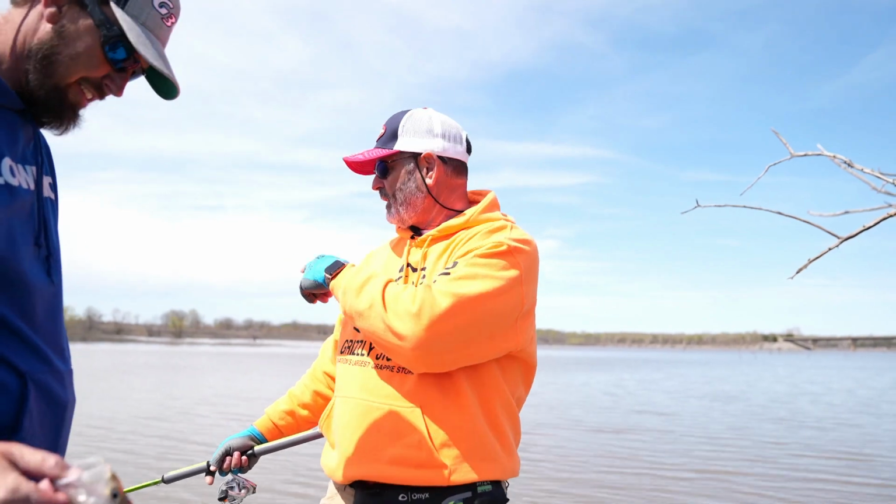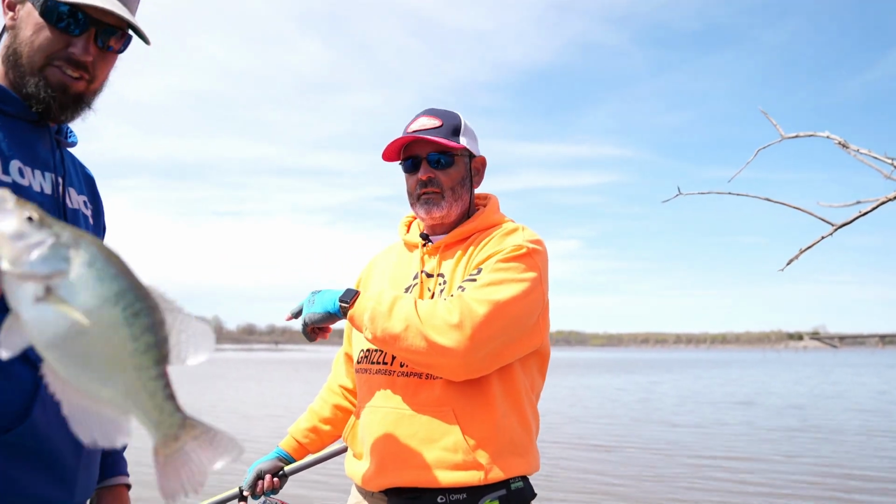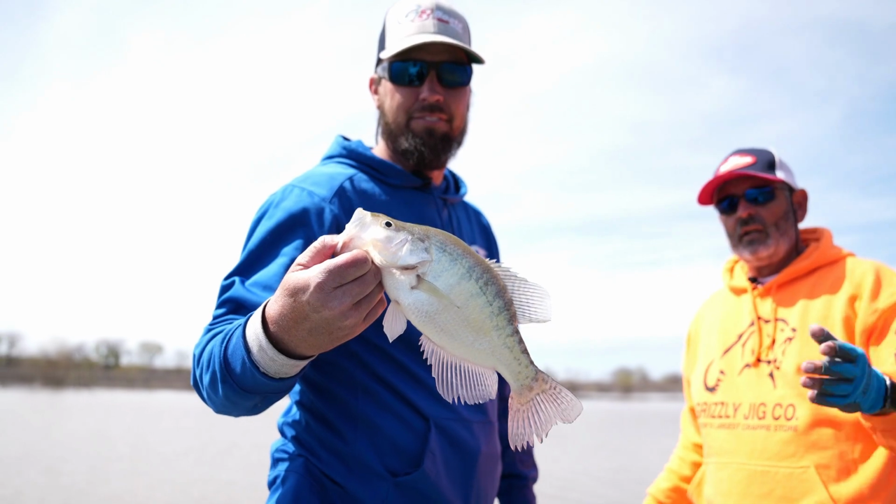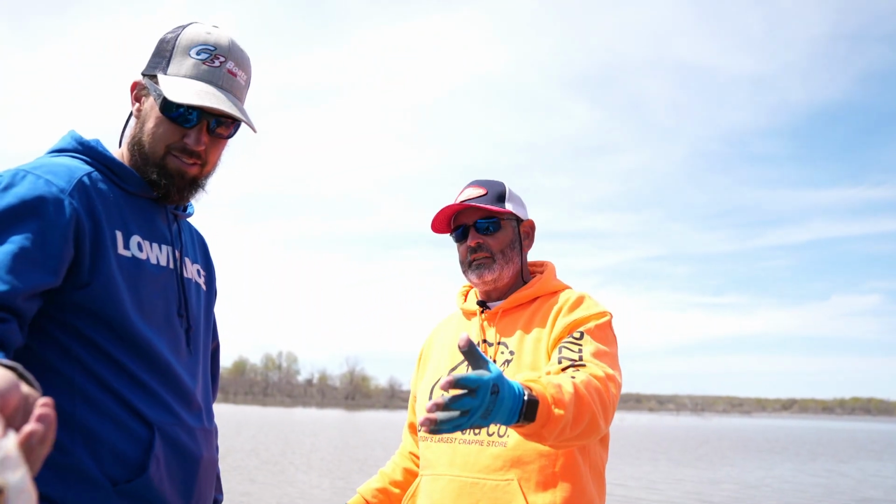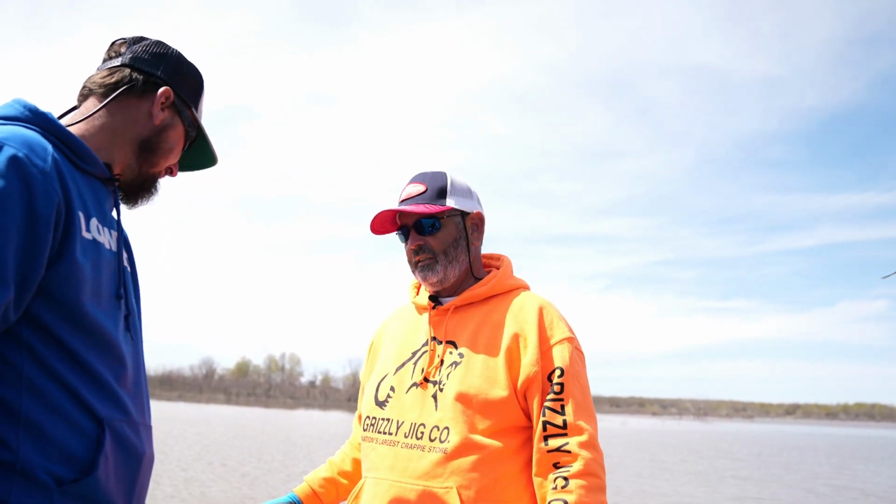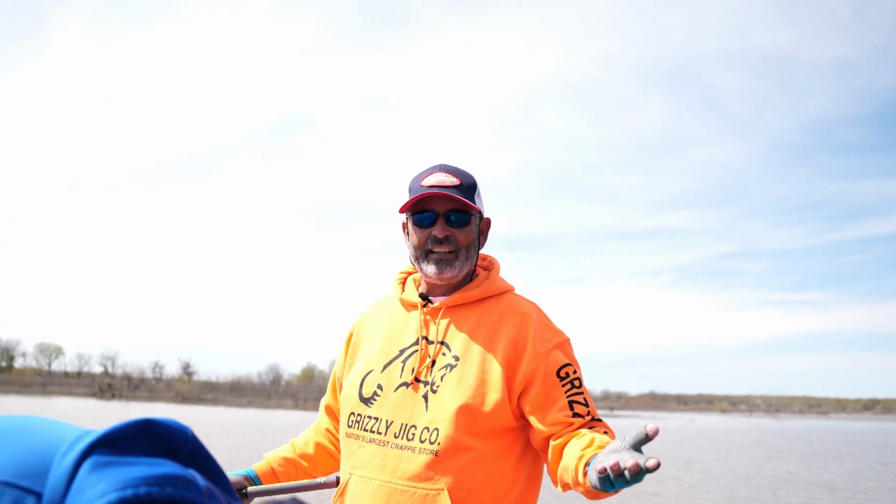And you caught that fish 20 feet? Yeah, about 20 feet away from that tree. 20 feet. Just sitting out here in the open. And we're in 14 feet of water, and this fish was about 5 foot down. So see, you just learn so much about these fish. It's a great tool to help you catch more fish. But then again, where can they hide? They can't hide.